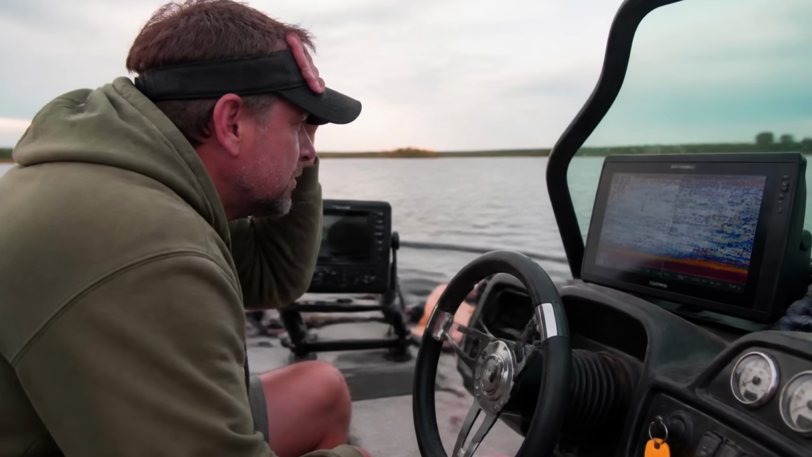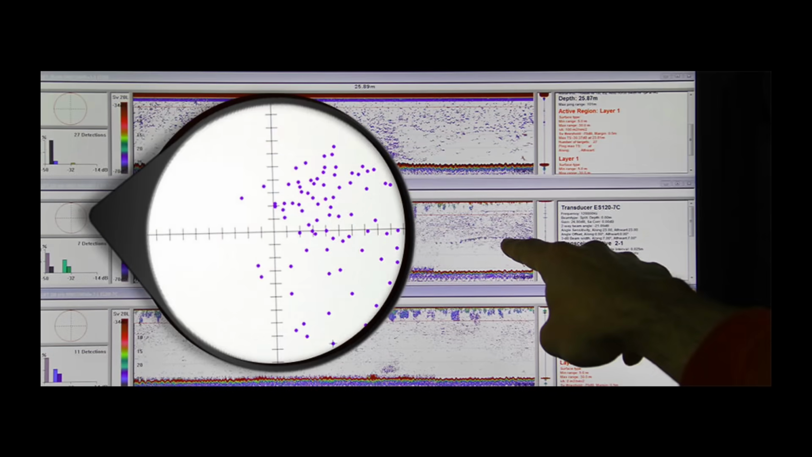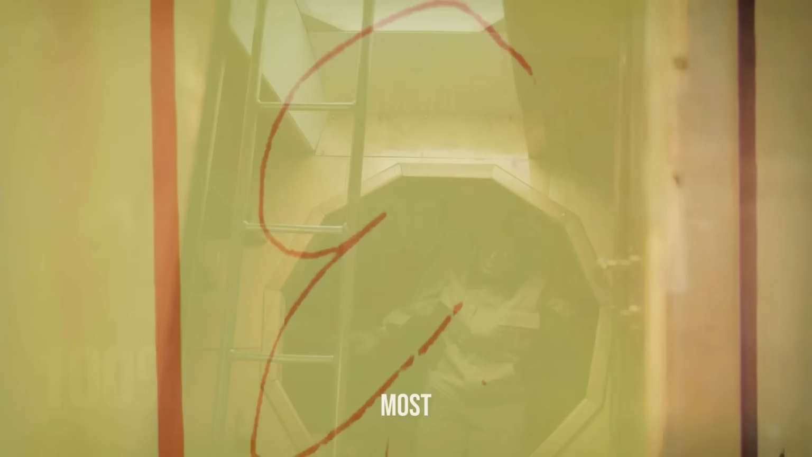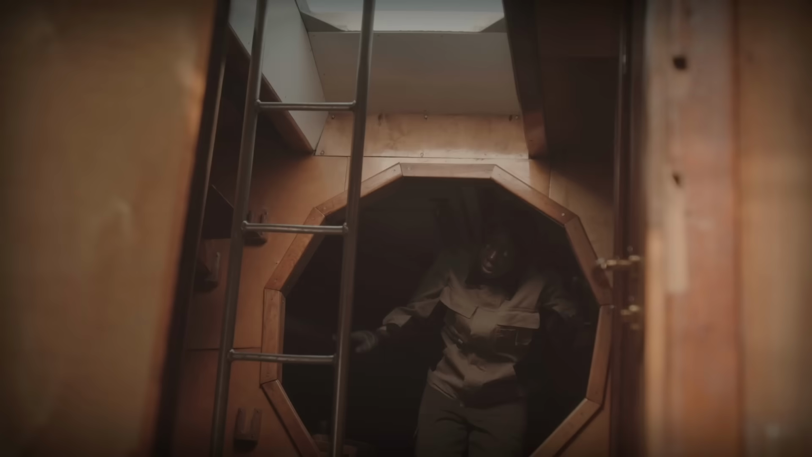And that is the trap most people are stuck inside. The technicians at one marine electronics shop put a hard number on it. 99% of the false fish complaints they field trace back to one thing. Sensitivity cranked up to 80, 90, 100%. In most cases, they said, way too high.